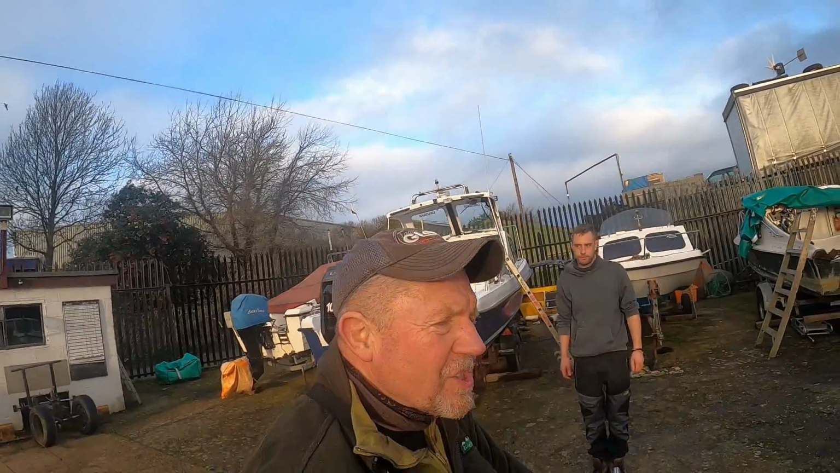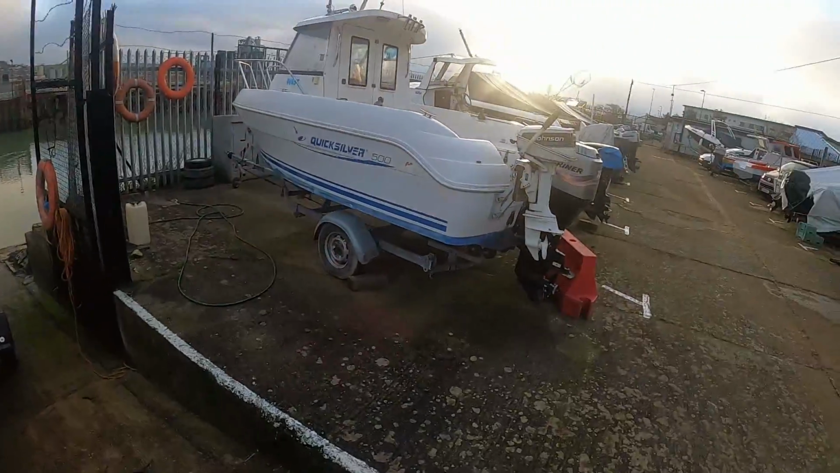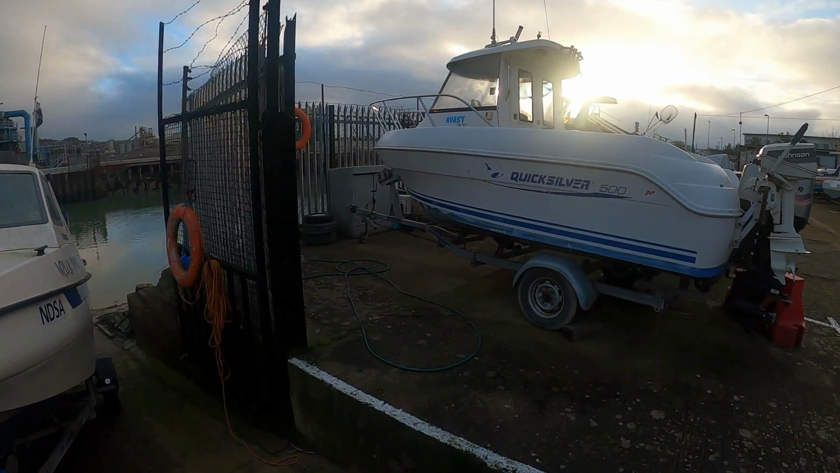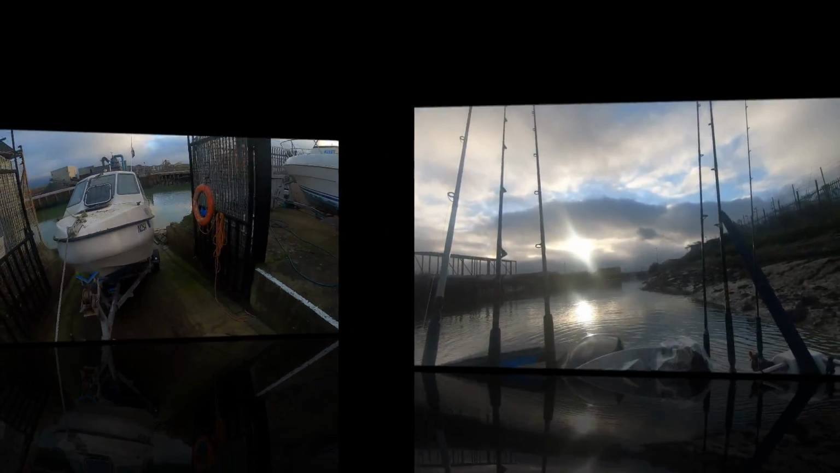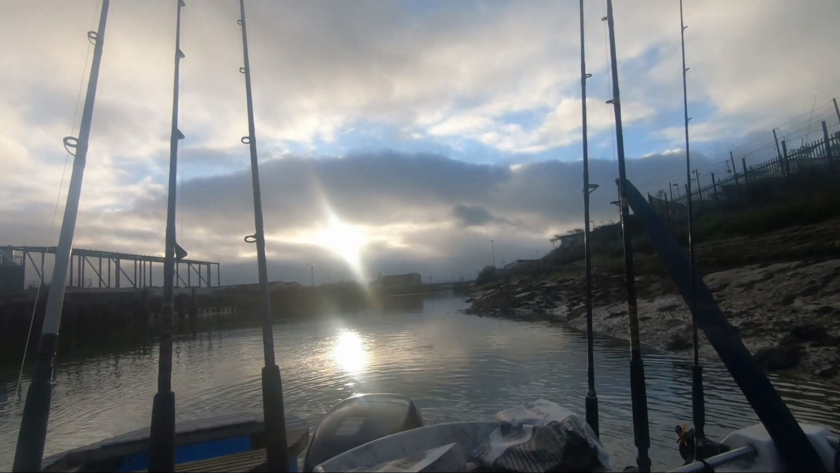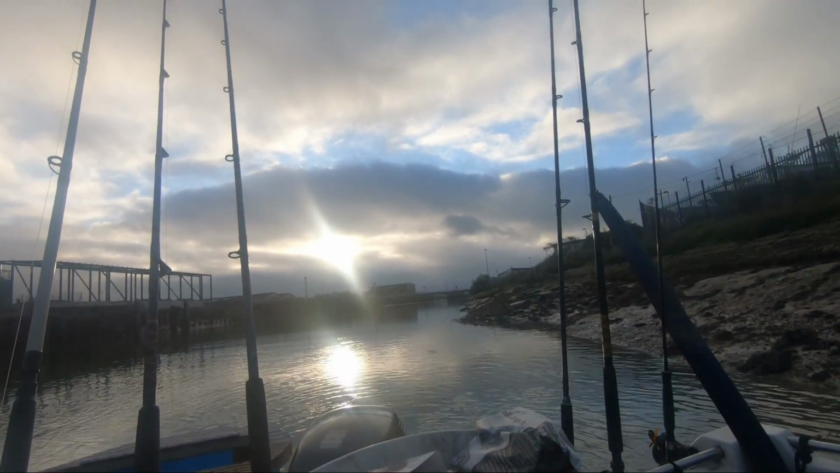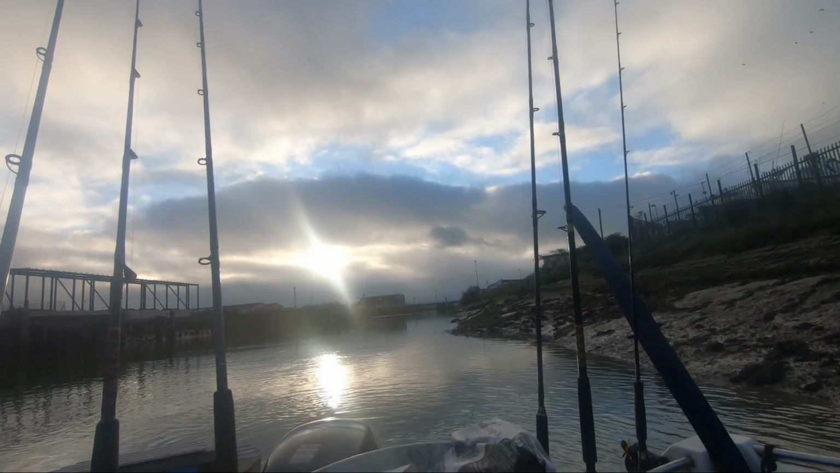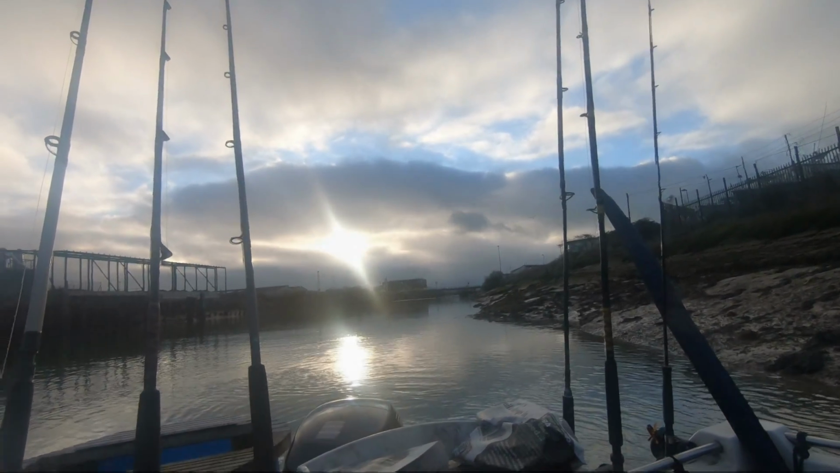We're actually going to get out to sea, and the sun's cracking through the clouds over there, and all looking good. Right, so there we go, looking down the river. A little bit of grey out there, but it's quite a bit of blue in the sky. Hopefully a few fish and we'll have a good day.